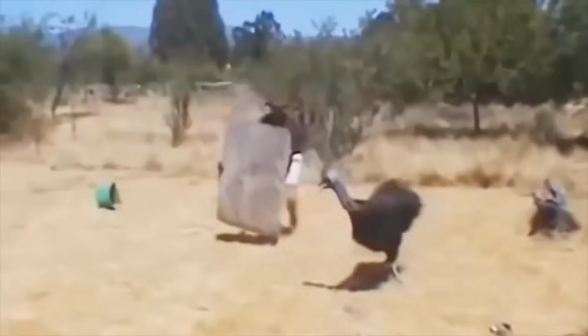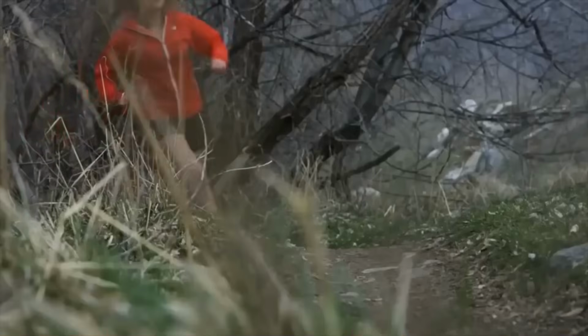Cassowaries are also known to be territorial and can become aggressive if they feel threatened. And when they do, get ready to run as fast as you can and as long as you can, because they will follow you as long as they can.